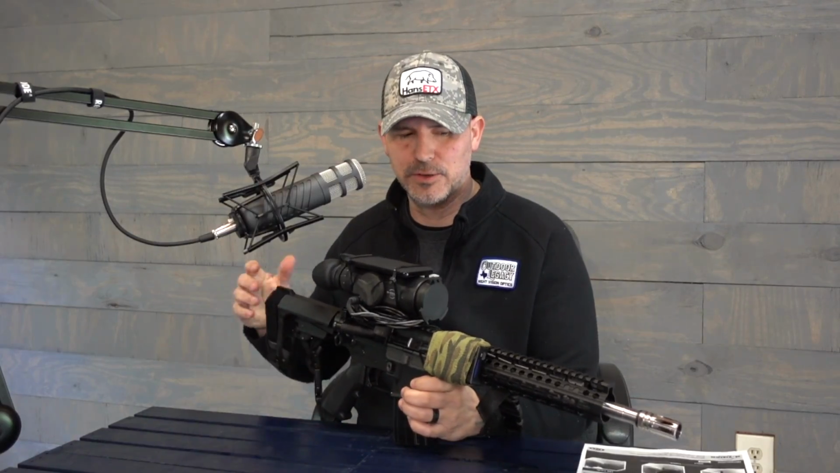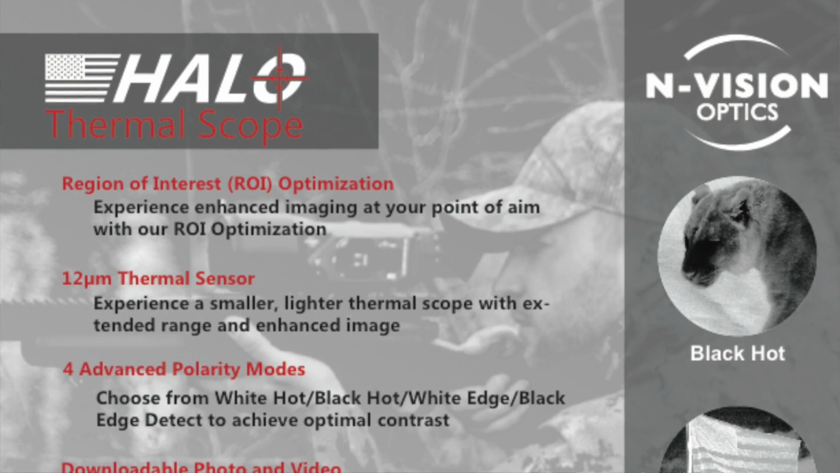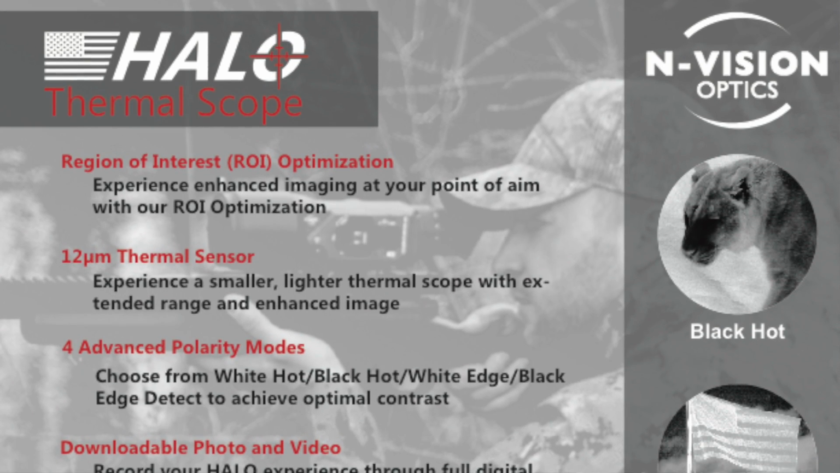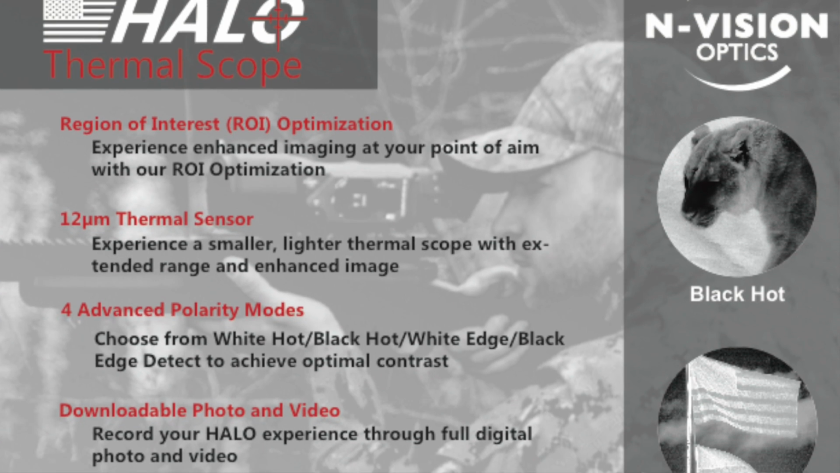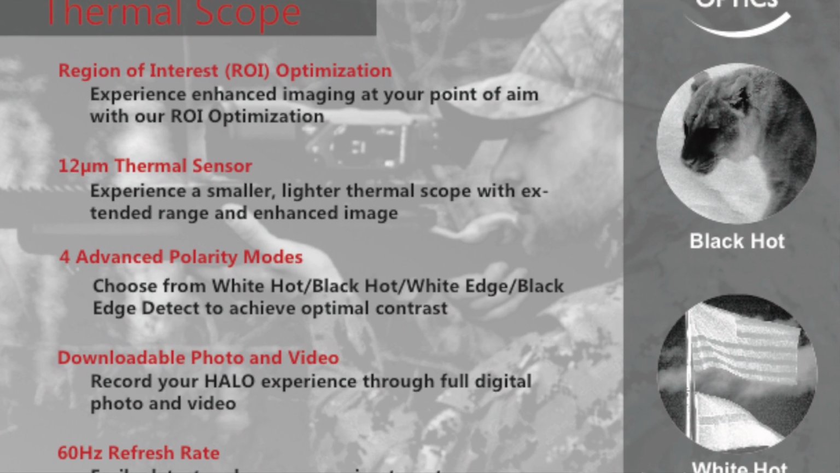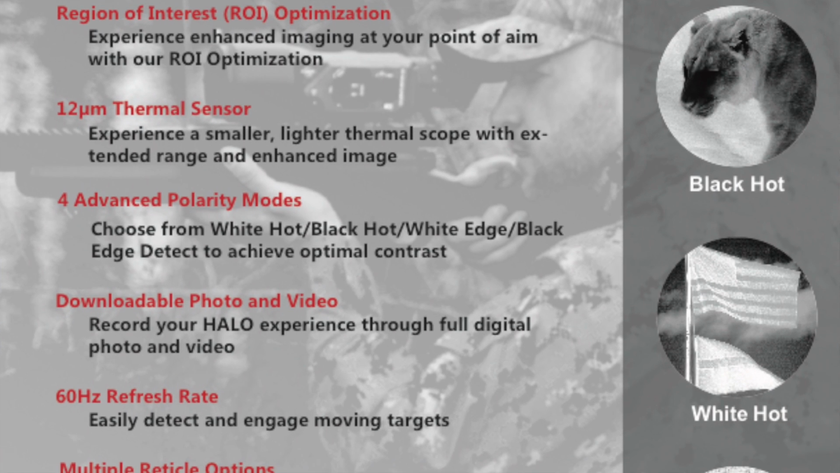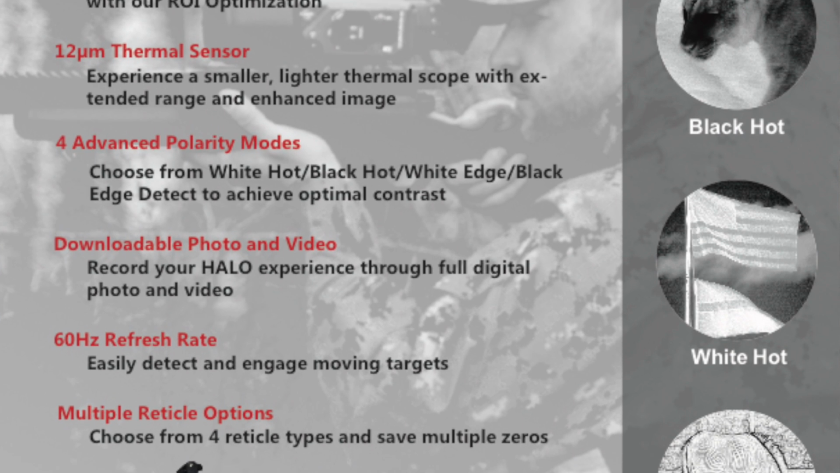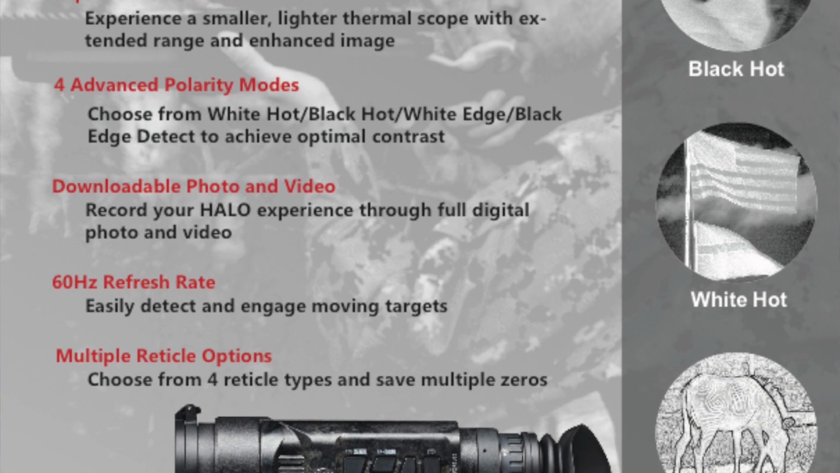Alright, so going through the specs right now. First off, this is a 640 by 480 thermal resolution scope. It's the BAE core, which is basically the same thermal core that the Trijicons use. Same quality, great picture that you're going to expect to get with a Trijicon. I'm going to go ahead and say that this scope, from my past experience with the Trijicon Reap IR, this picture is just as good, and in my opinion, if not a little bit better than the Trijicon Reap IR.